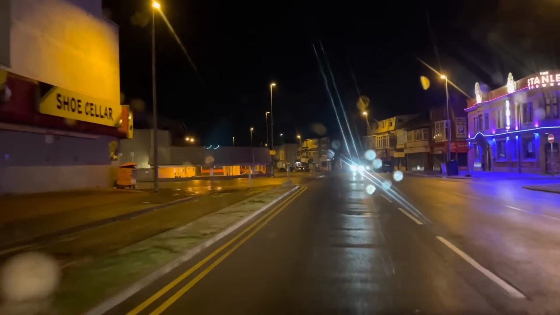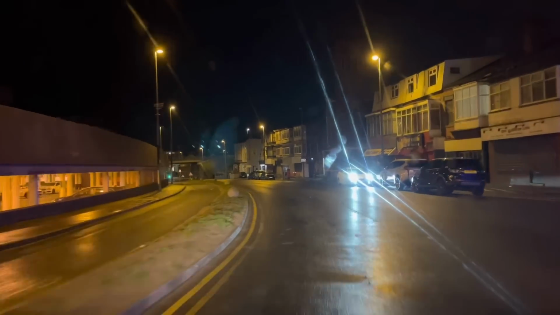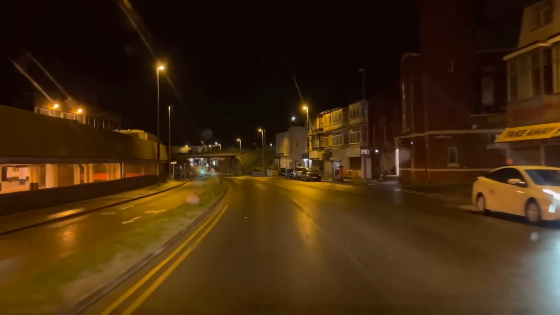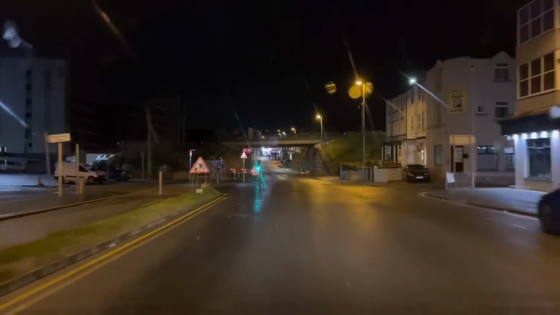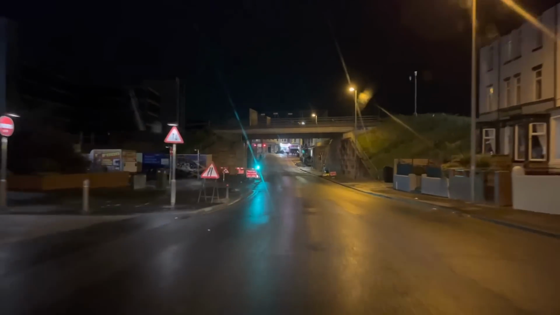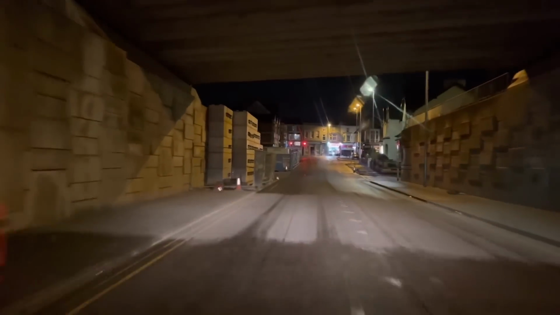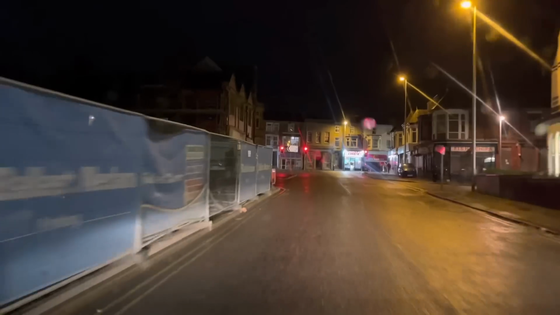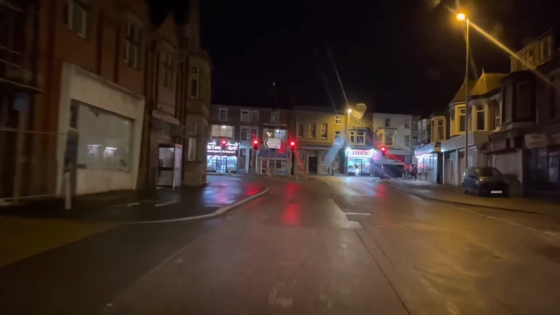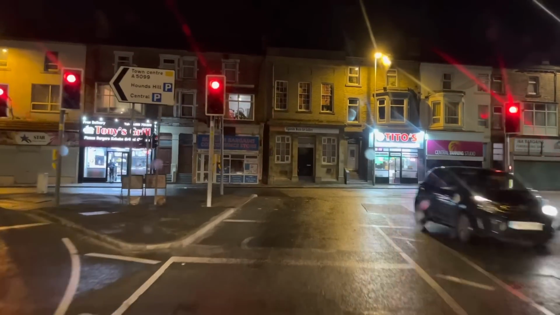So we're now heading down Chapel Street. We've got the Stanley Arms on the right hand side. Just down that road there is the £1 burger. So we're heading up Chapel Street now towards Central Drive. Just going under the bridge. This is where they're building the new car park on the left hand side, the multi-storey car park. So we're now at Central Drive.